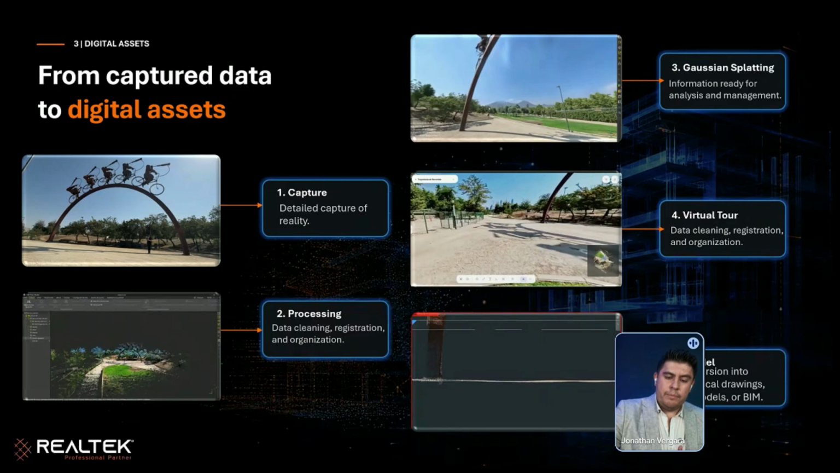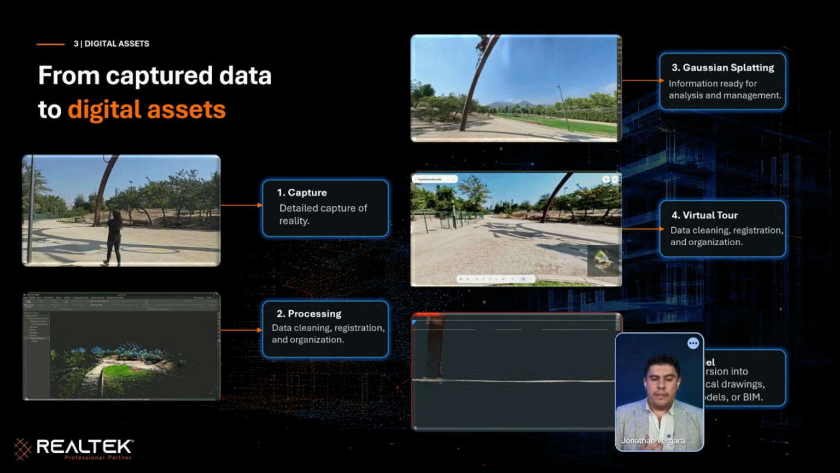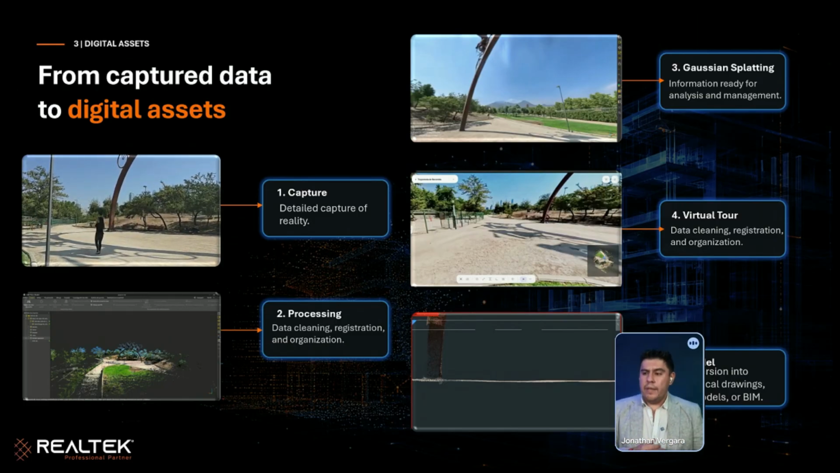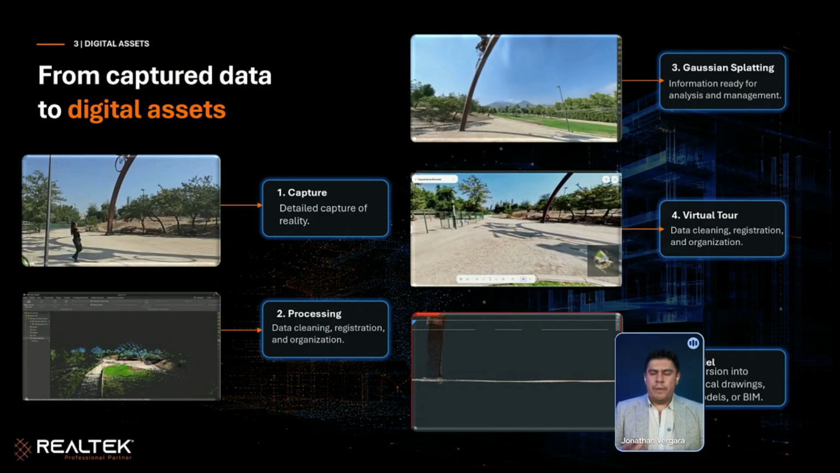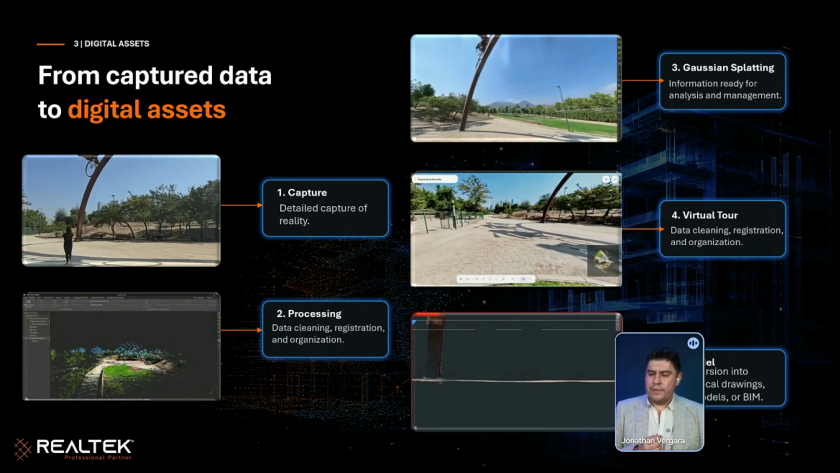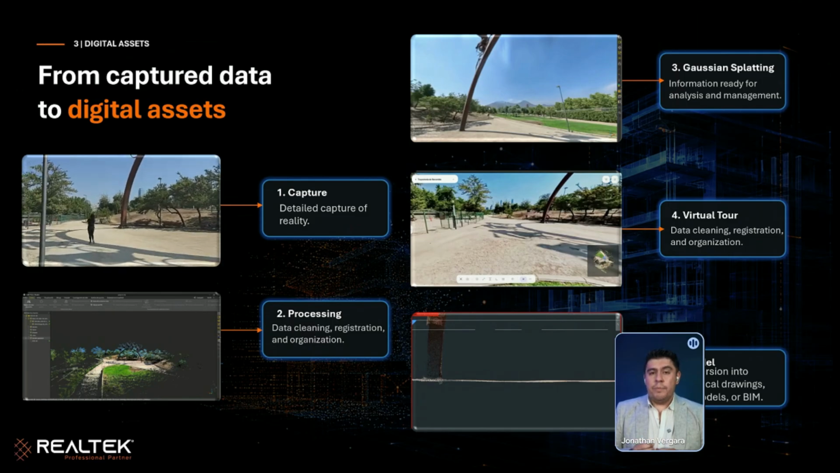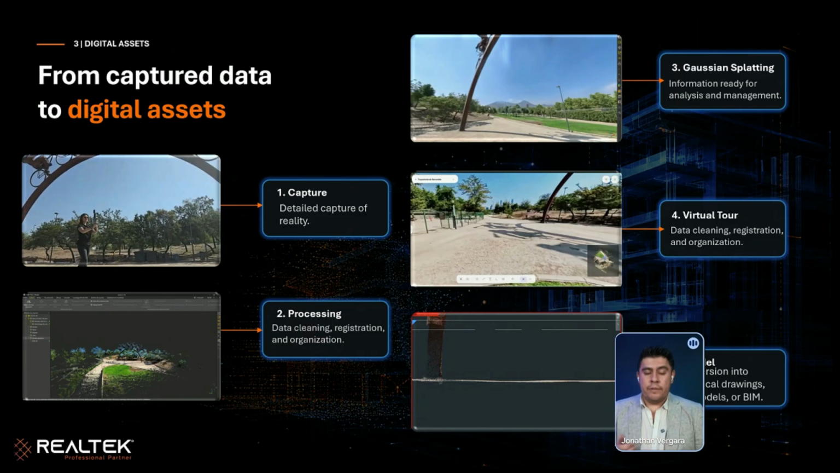So in detail, for example, the first step is to capture very good information. This is something simple, but it is a topic for an entire webinar, I think, because I remember the last webinar, the person mentioned something about this, and I think it's the most important thing if you want to have very good, high quality results.